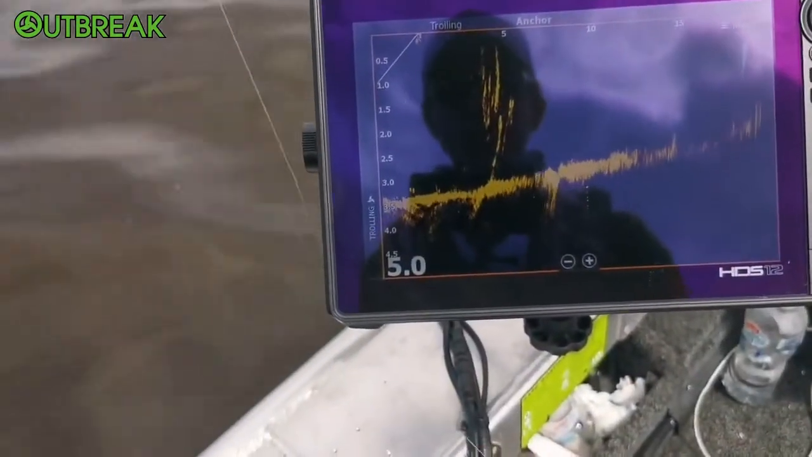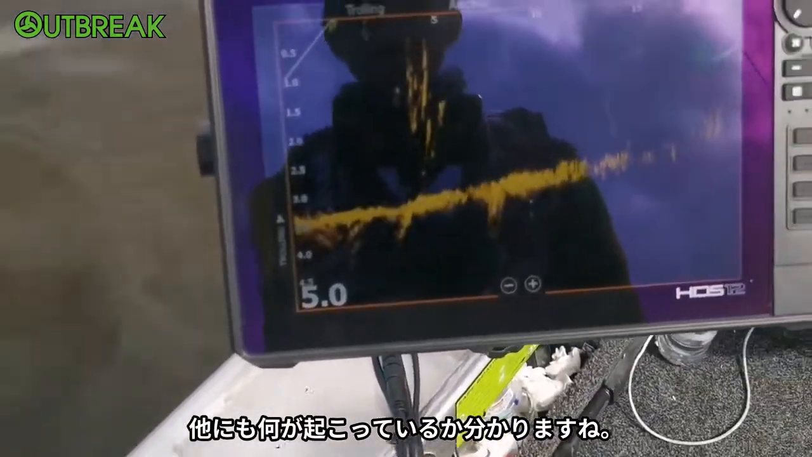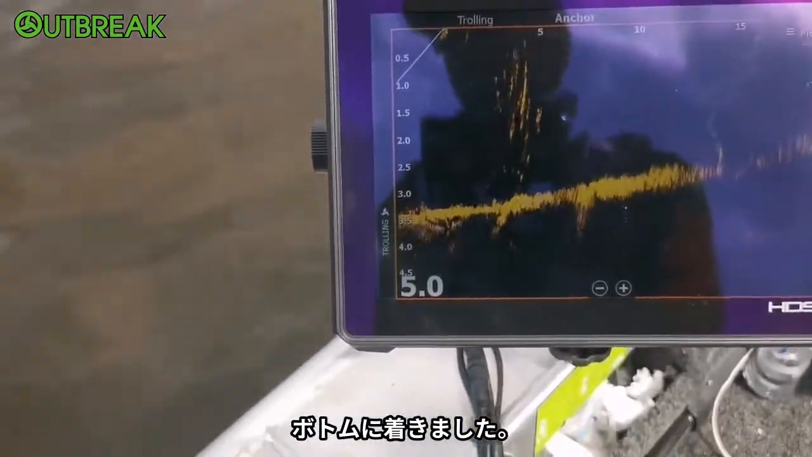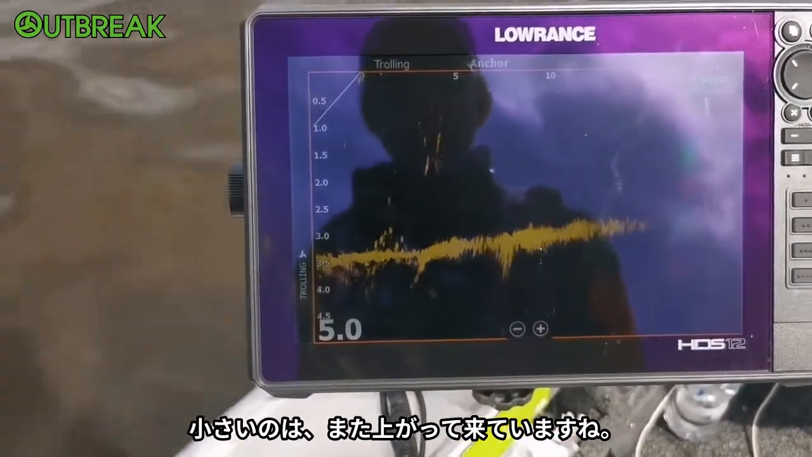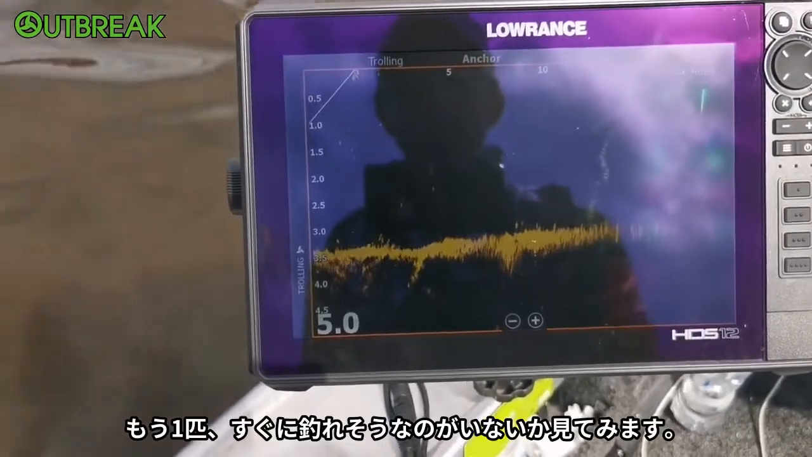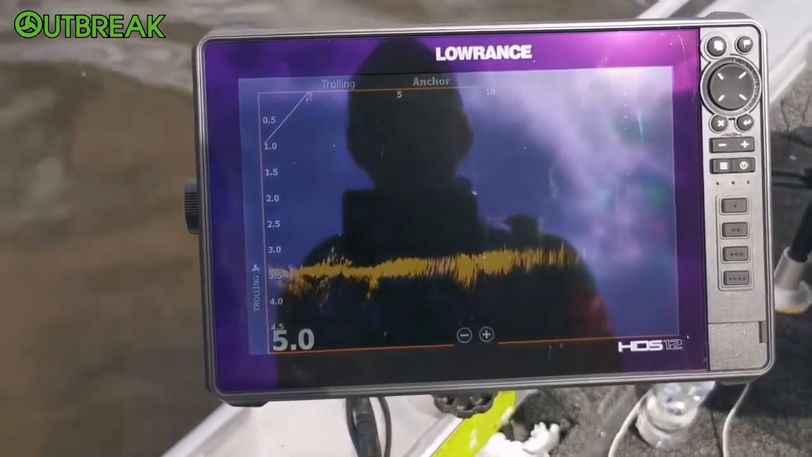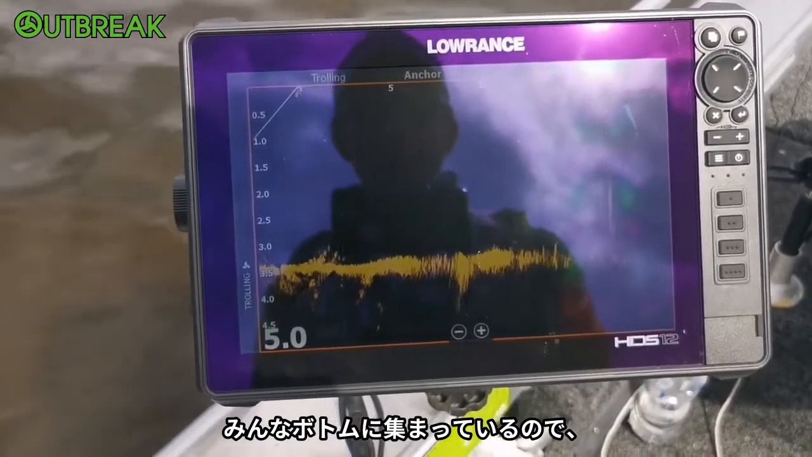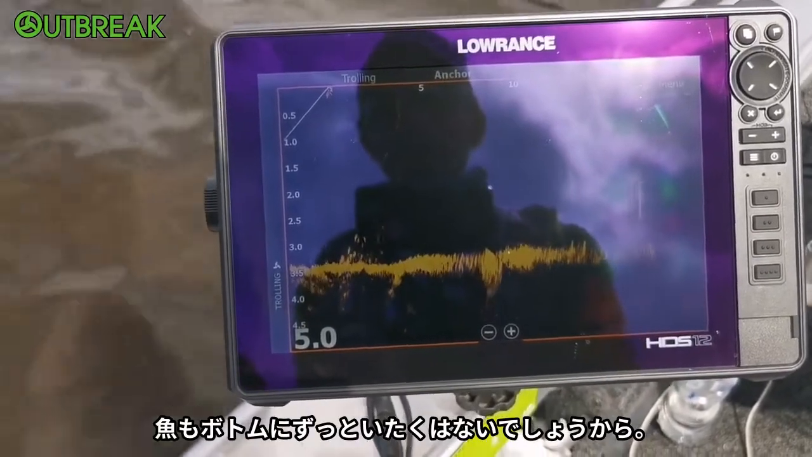We'll drop down again and we'll see what else we can get happening. So we have that lure descending once again. It's reached the bottom. We have a fish moving in just here, and all those smaller ones are coming back up again. So we'll see if we can get another one on board quickly. They're just huddled up on the bottom, and we'll bring them up a bit higher just to give you more of a visual. Oh, they don't want to come off the bottom too much though.